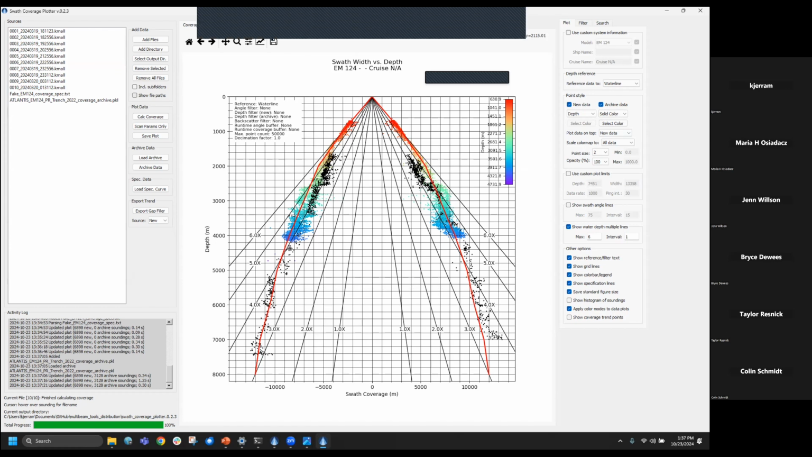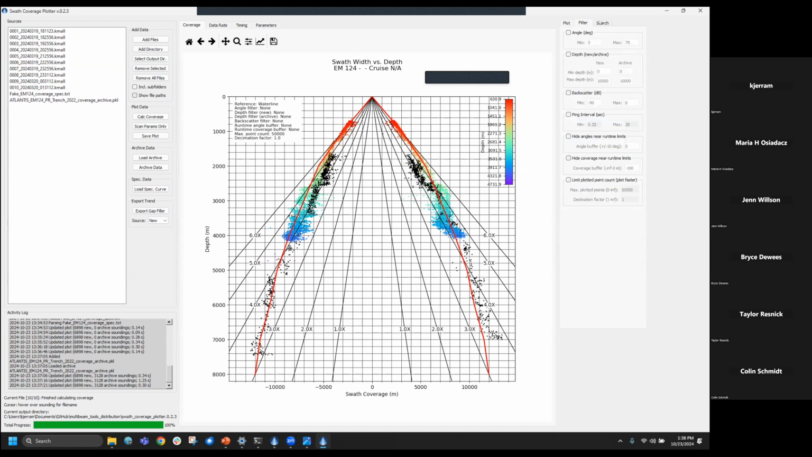But if you own a system over a decade, you can watch the swaths change over time and use that as a proxy for other issues, either vessel noise or hardware health, and start planning replacement or other services that you might need. So I won't get into all the other options here, but yeah, some filtering options.